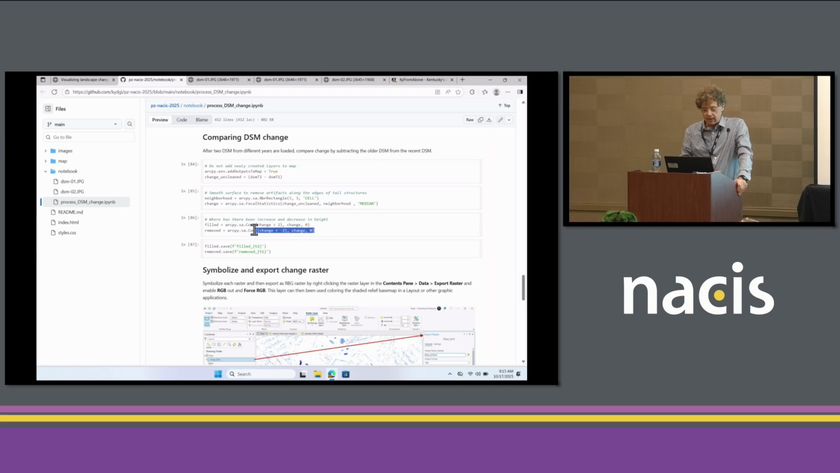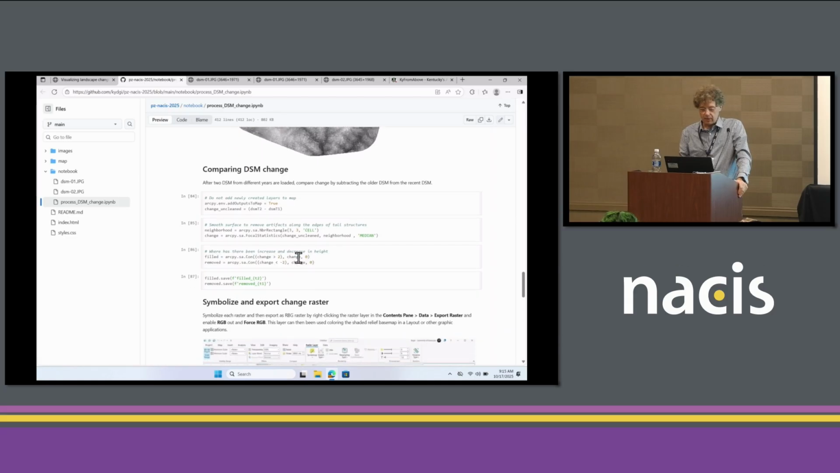And then we can find the increase and decrease with this conditional statement, which says if your change is greater than 2 feet, because let's say you have 2 feet above or below this surface that changes, if it's greater than 2, we're going to take the value of this change, otherwise it's 0.